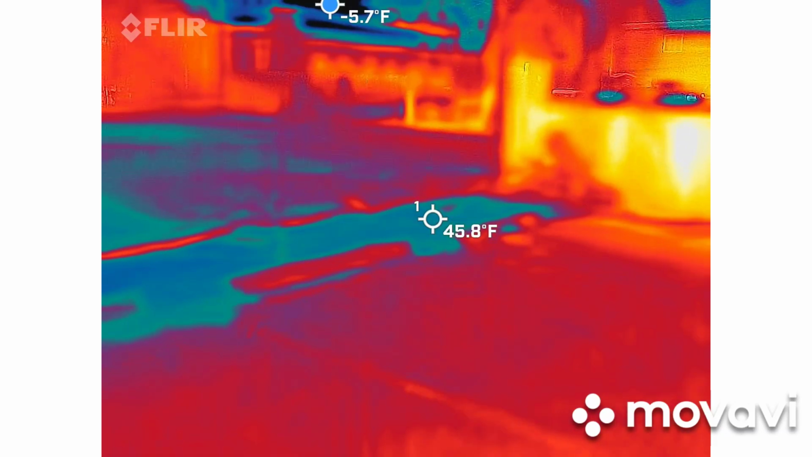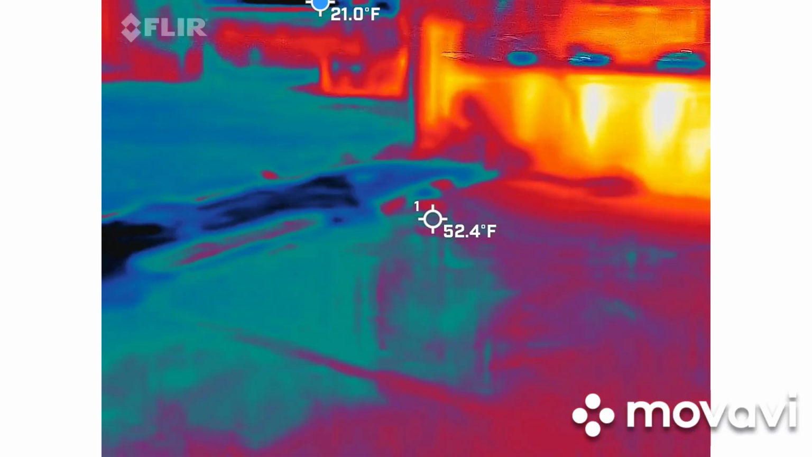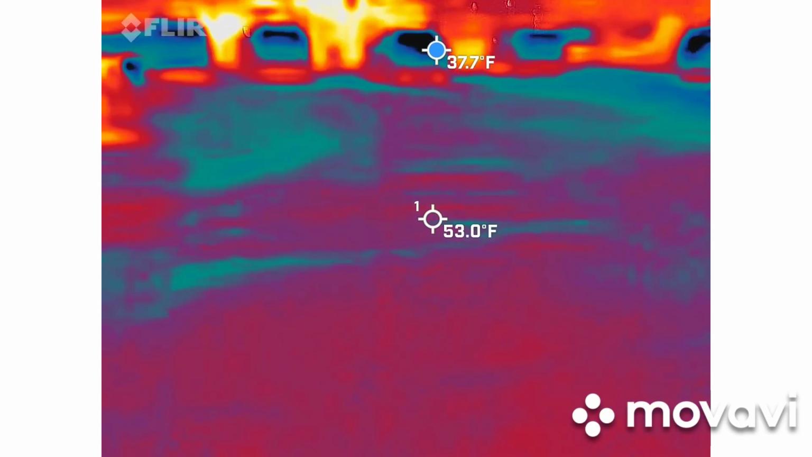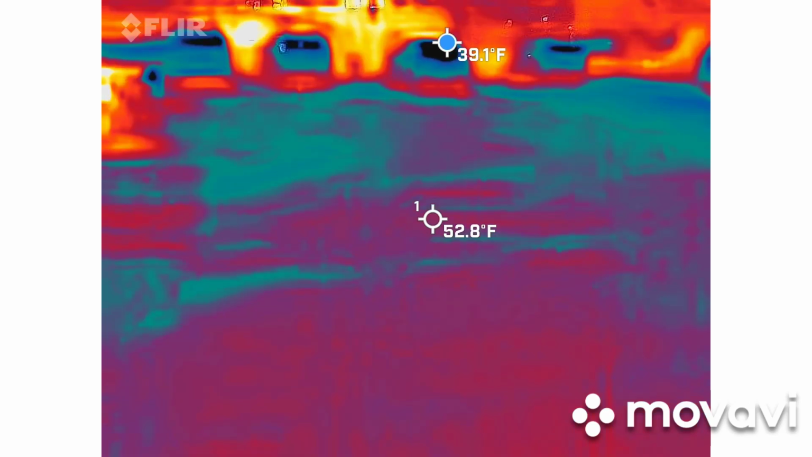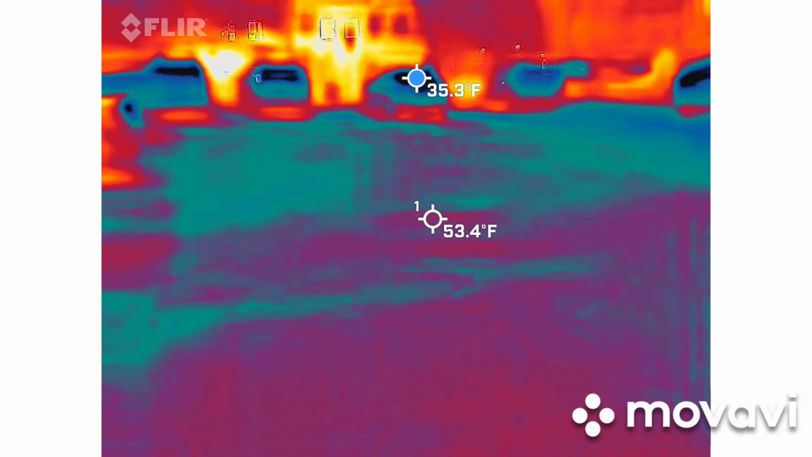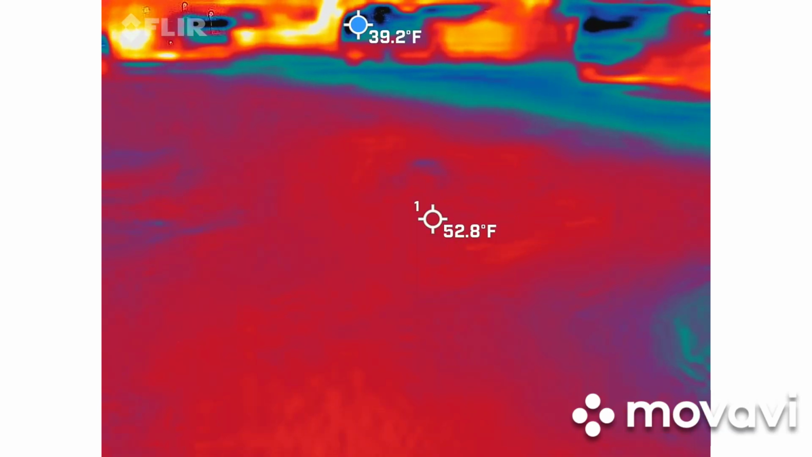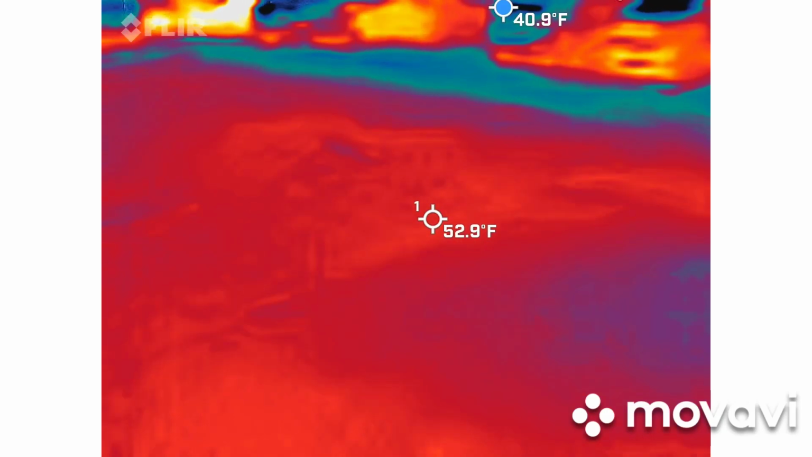Push your butt back. There you go. Is he diabetic? Put his feet up.